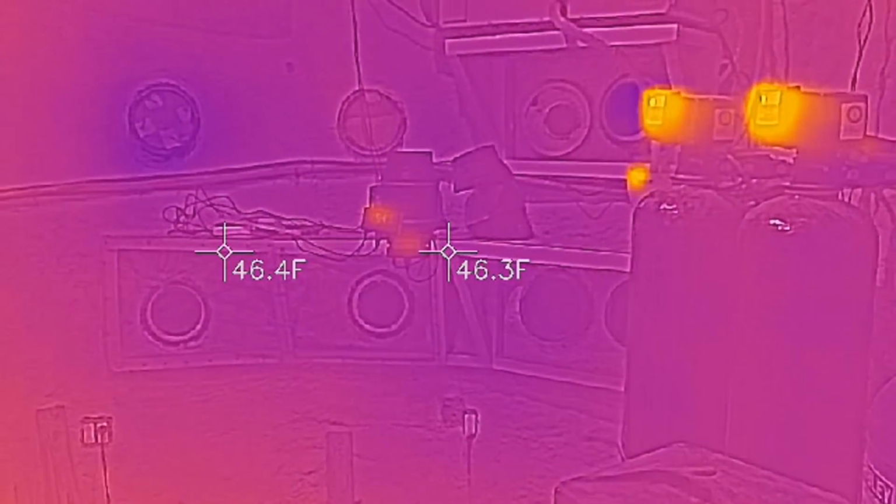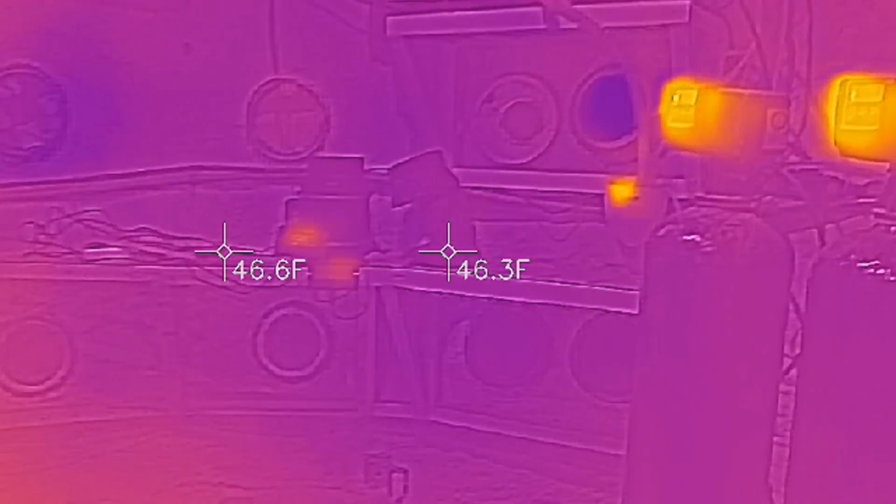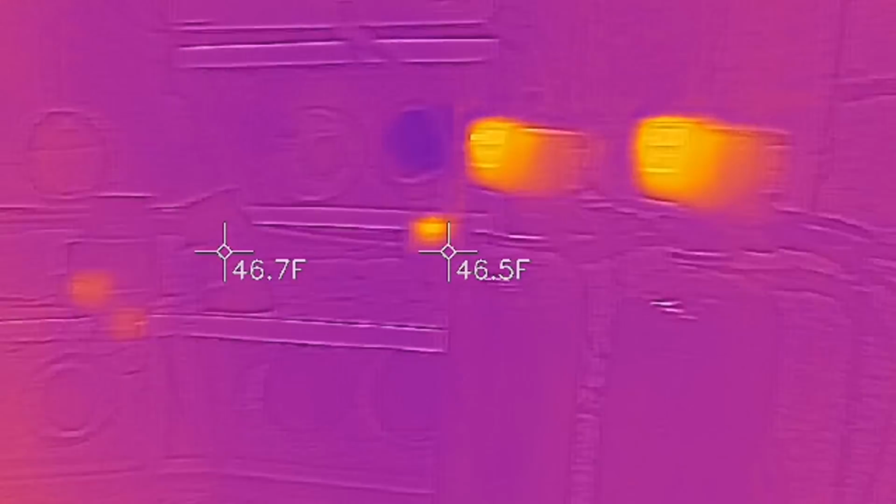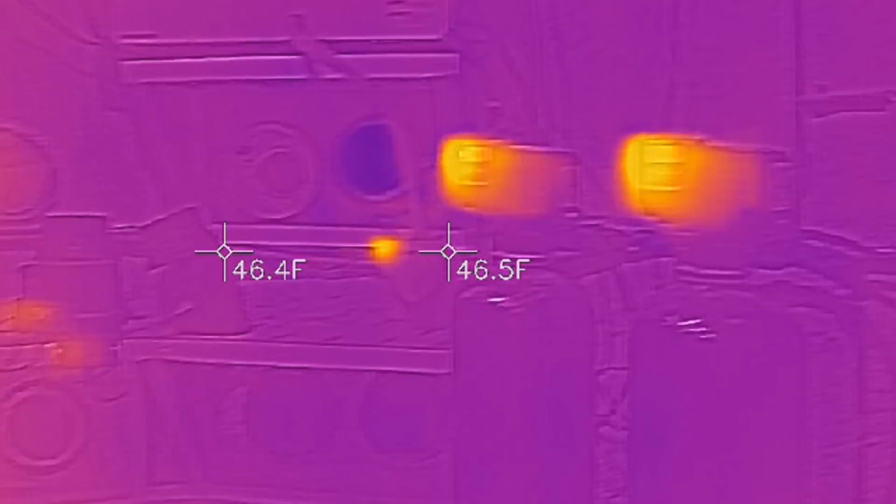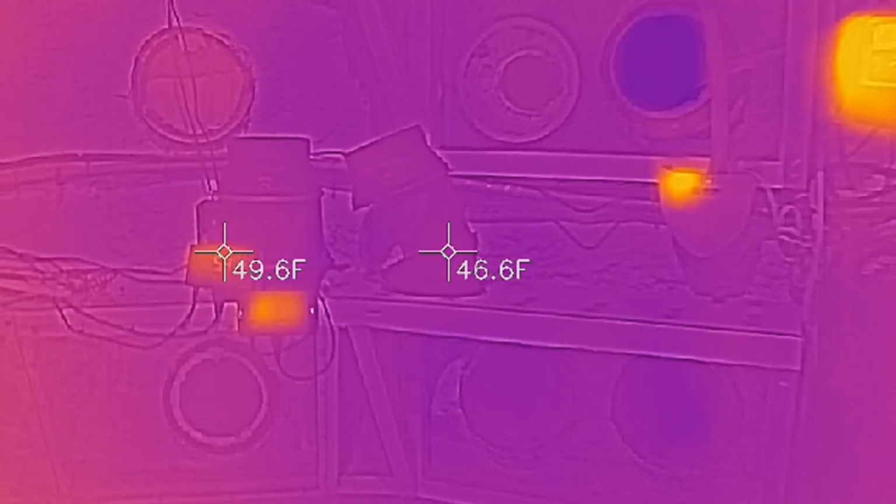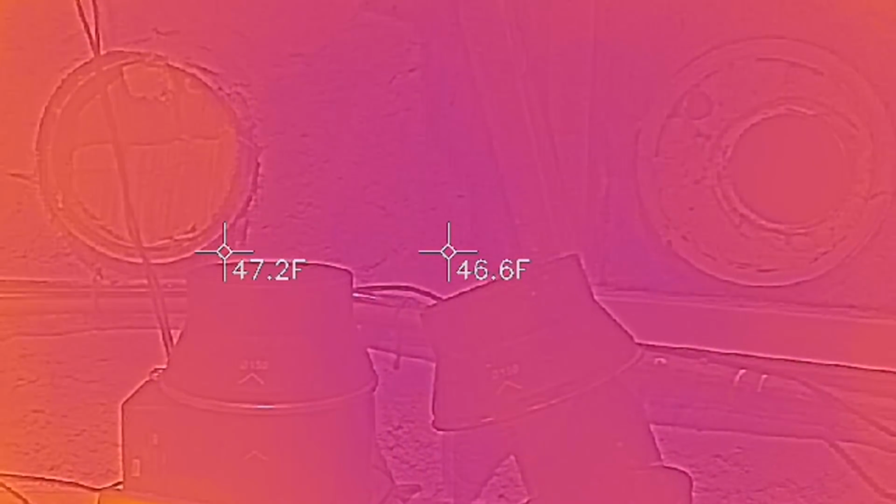Switching to heat vision. Remember, you can't actually see air temperatures with this thing, just surface temperatures. You can see the electronics on the water softener and on the little pump there. Those fans are only 40-some watts, so they don't produce a lot of heat on their own, but you can see the display produces a little.